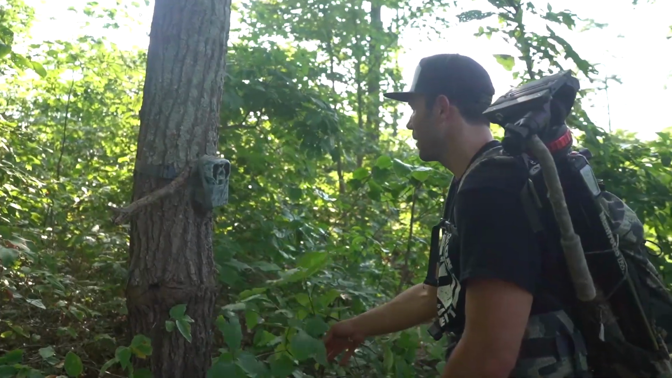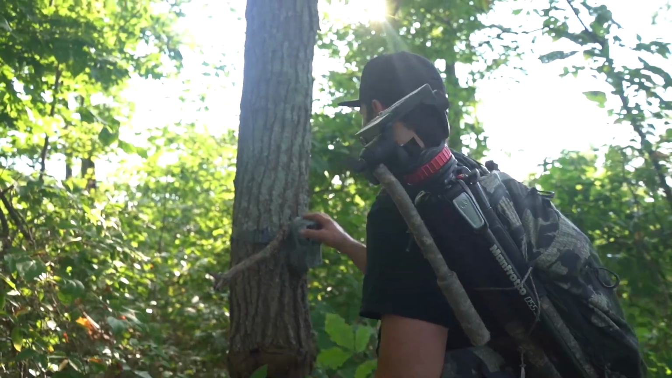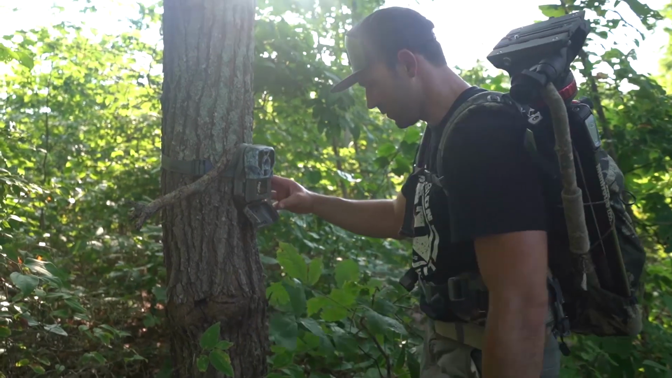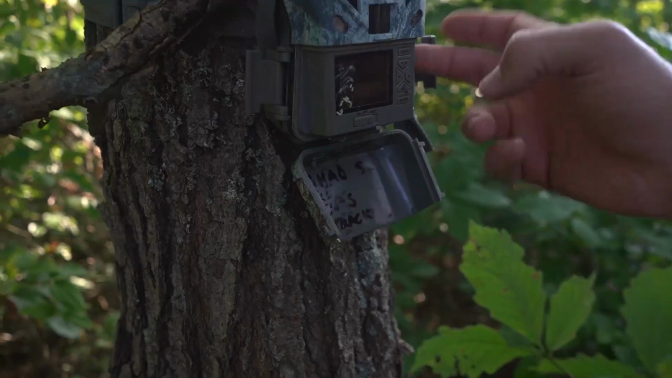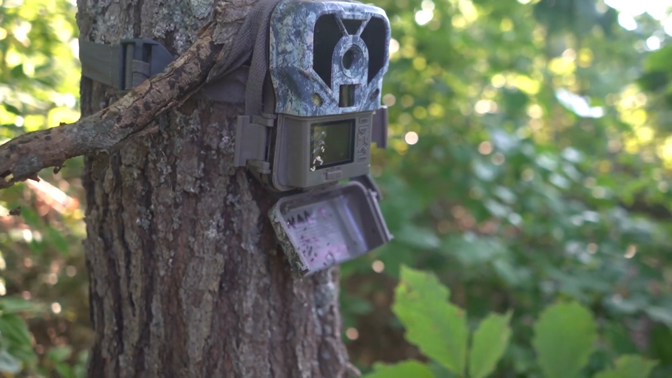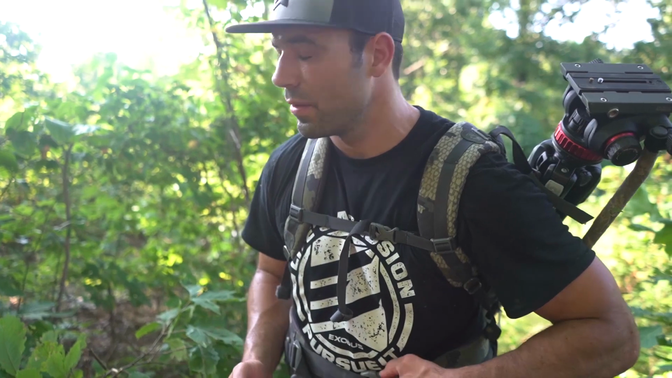Number 3. Still here. Still intact. Definitely looks like somebody was near this one. And it is full. Guessing that one is toast. Battery tray's good. Put batteries in it, see what it does.